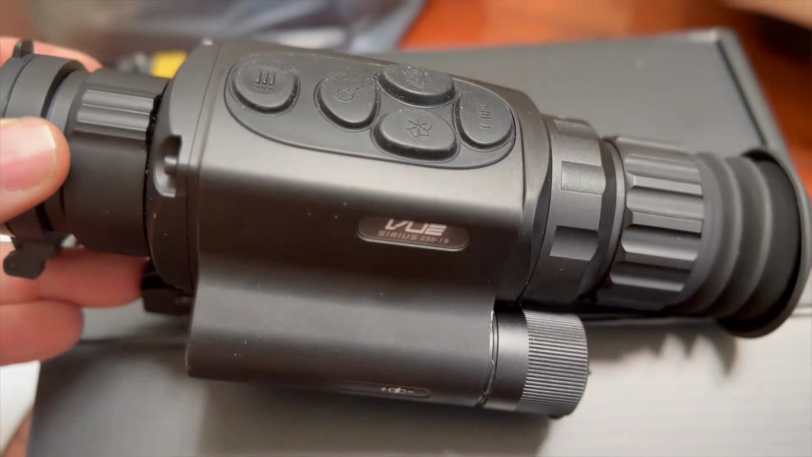All right, so we're doing a test comparison. This first one is the Vue. This one is the DNT, and then this one is going to be the Storm. And this one, I still don't know how to pronounce the freaking name. Goyojo, yeah? Goyojo, okay. You tell me which of the 4 looks the best. This one. That's number 1, okay. Number 2? I'd have to say this one second, this one third, and then 4th.